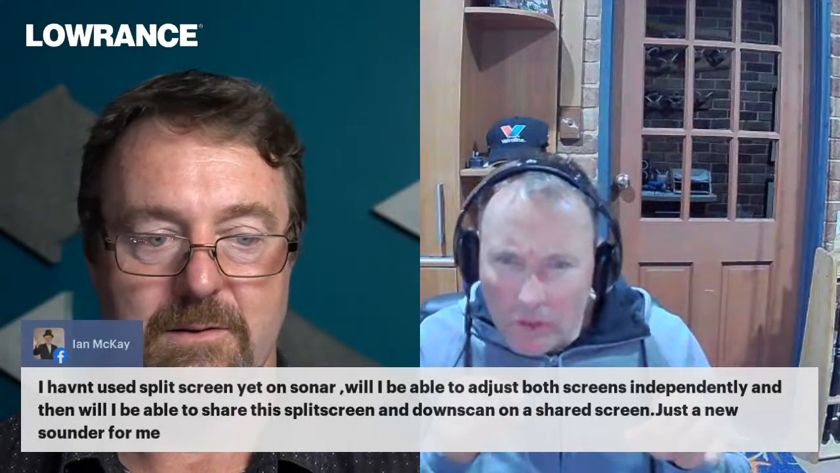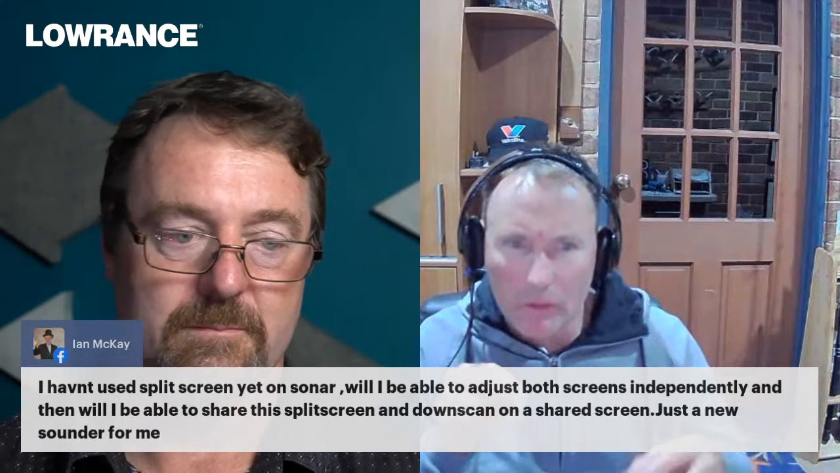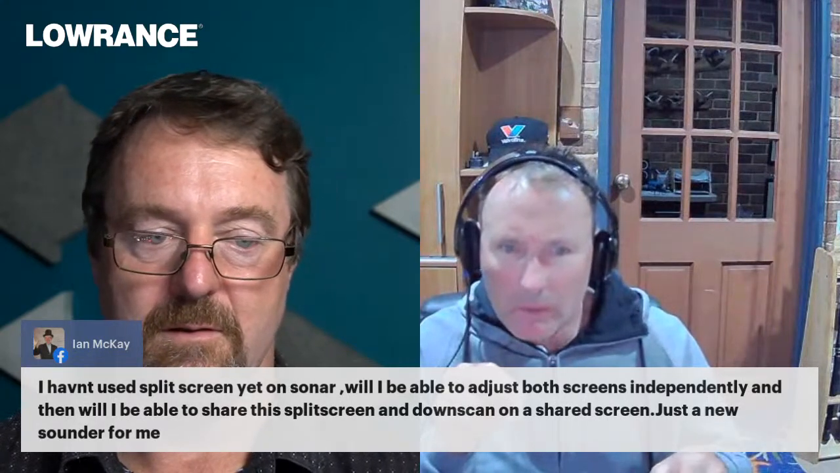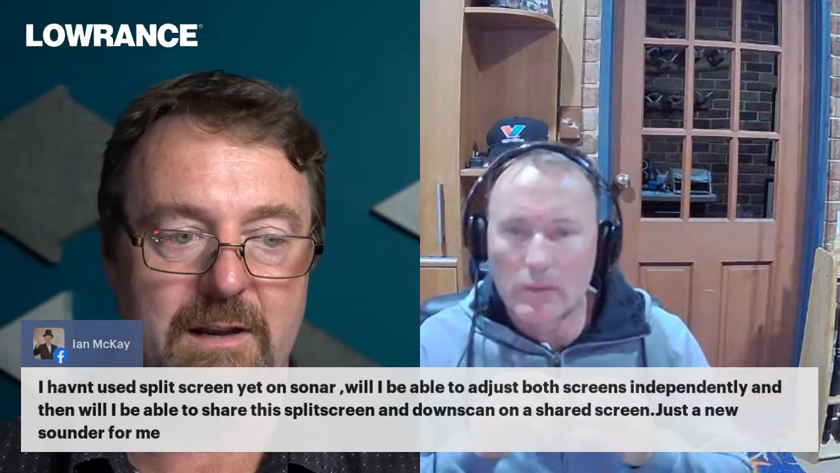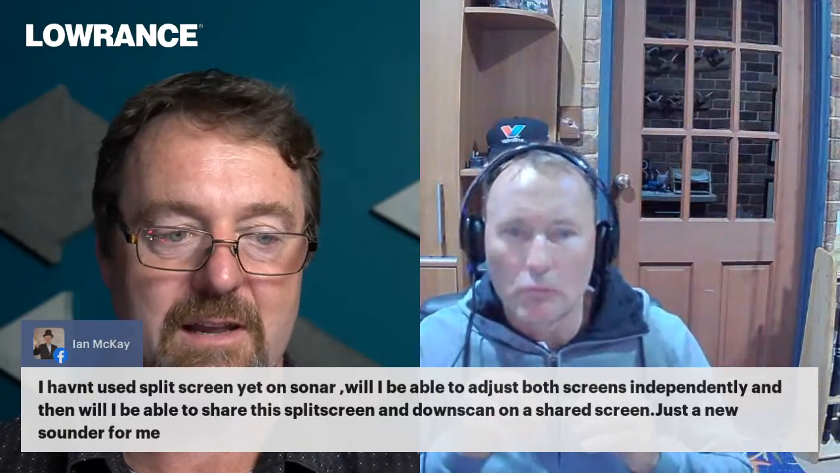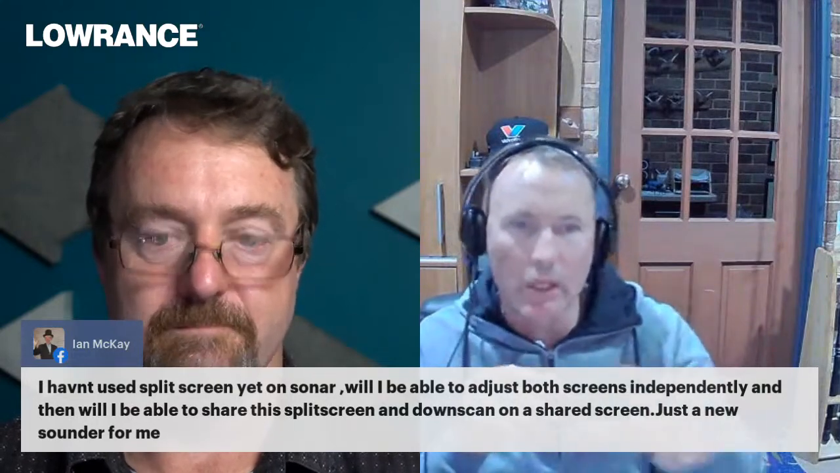And as far as the shared screen, I'm just trying to understand his question. Is he talking about sharing that screen with another sounder? So if he's got a bow mount sounder working off his main ones, split screen and down scan. Perhaps give us a little bit more info if you wouldn't mind, Ian, just a bit more clarifying info on exactly what you're asking there, and we'll come back to that. But you can definitely adjust them as he goes, and with any of those touchscreens, touch that one and you can adjust that one to suit. So yeah.